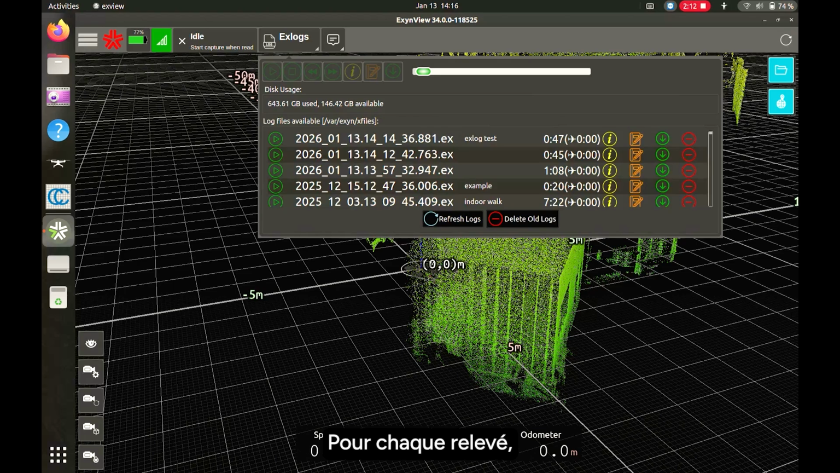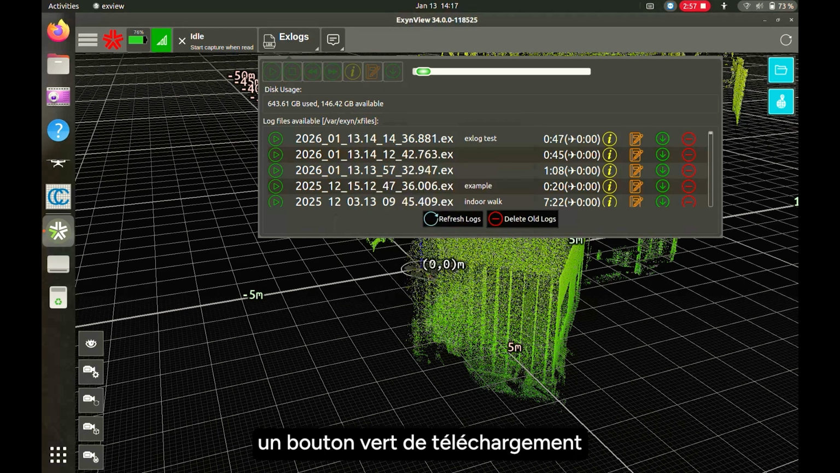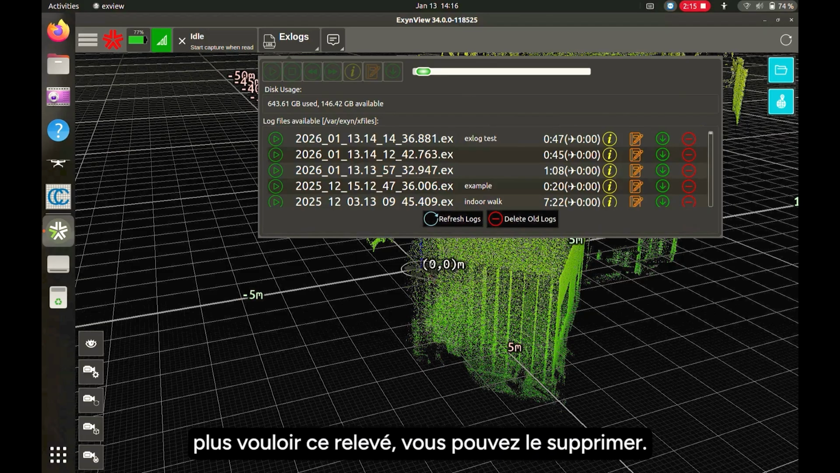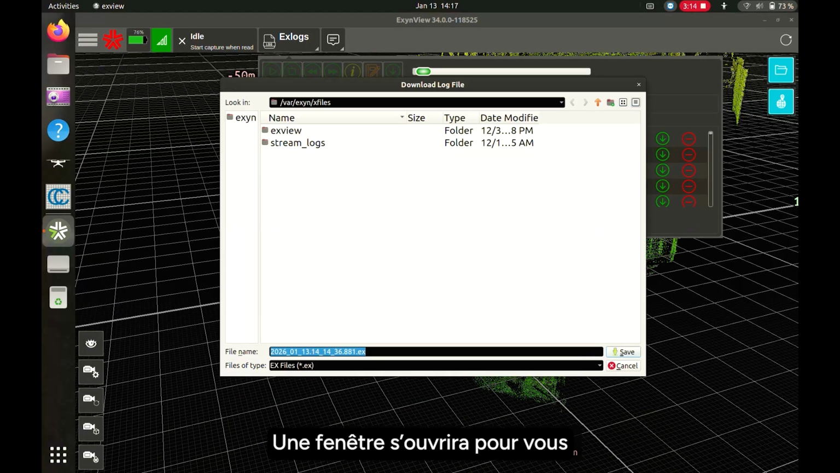From this menu, you'll see 4 buttons for each xlog that exists. An info icon, an orange notebook button that allows you to change whatever note you might have left or add a new one, a green download button, and a red delete button if you are sure you don't want this log anymore. For now, I'm just going to go ahead and press the green download button. You'll see a window pop up where you can save the log. We highly recommend saving every log in X files in order to keep the storage balanced in the tablet.